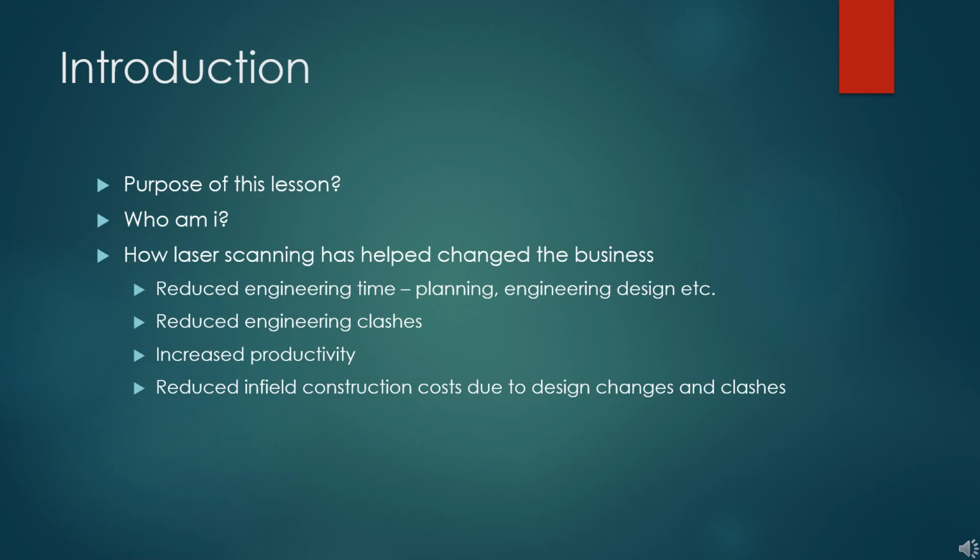The purpose of this lesson is to start from the ground up and then tie everything together. I could not find a single lesson or document anywhere that ties everything together from the beginning of an engineering project to the very end.